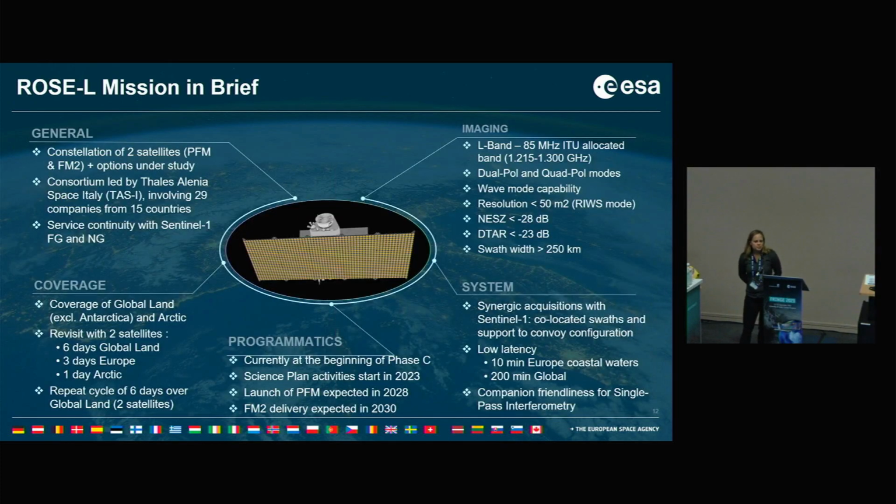Then I jump over to the WOS-L mission. WOS-L in general will be an L-band SAR with dual pole and quad pole modes. We will have a wave mode capability here too, with resolution smaller than 50 square meters. And here you see the IWS mode, which is simply the WOS-L interferometric wide swath mode. Noise equivalent sigma 0 better than minus 28 dB, swath width larger than 250 kilometers. Also for WOS-L, we will fly 2 satellites, and different options for co-flyers are also under study.